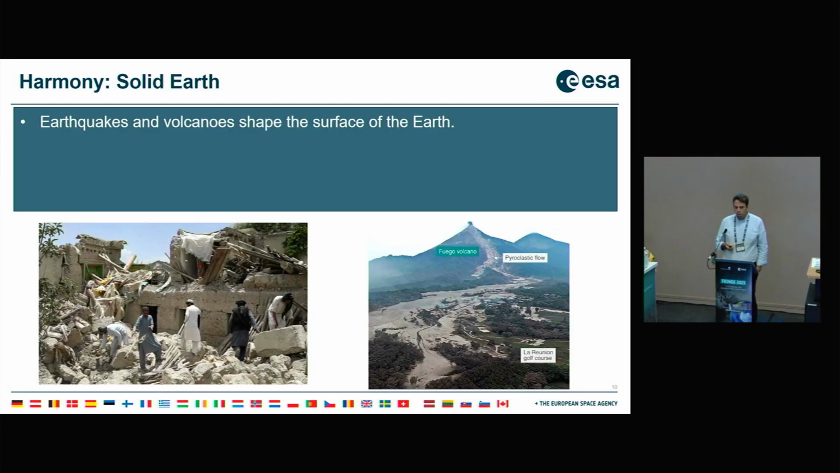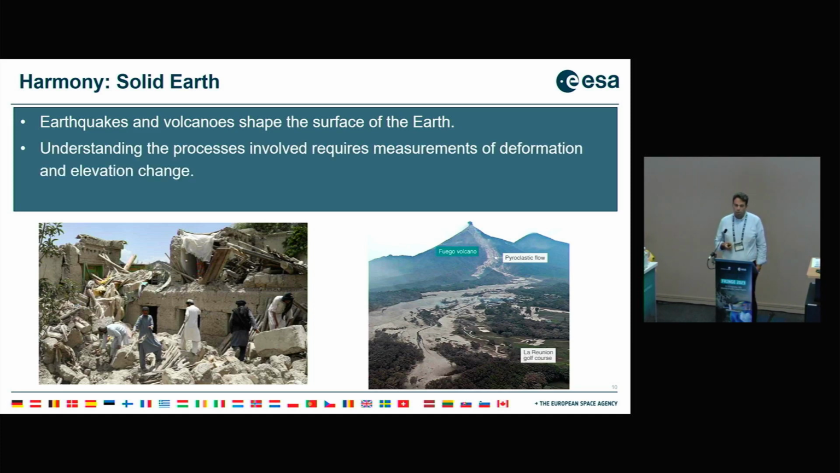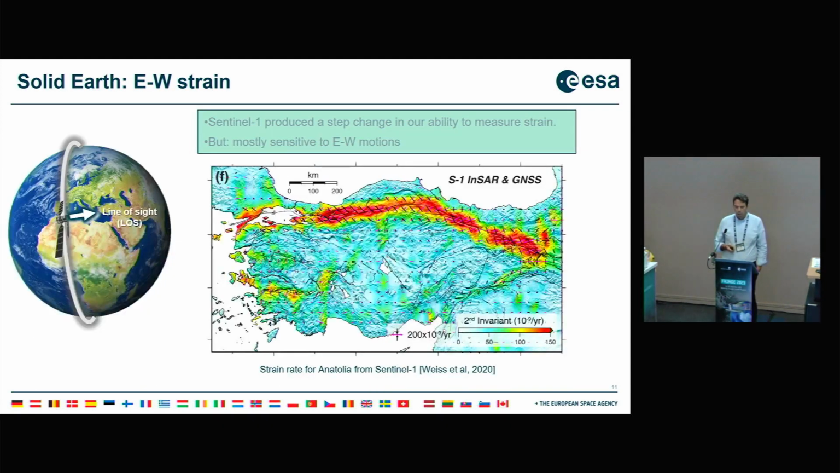Then going to solid Earth, earthquakes and volcanoes shake the surface of the Earth. Understanding the processes involved requires measurement of deformation and elevation change. This is probably the community that knows about this better than anyone else. It's important to define global seismic hazard and forecast volcanic activity. Because Harmony will be able to give this 3D deformation, it will give not only the north-south but also the up-down displacement. So we'll be able to provide all the different motions in the different directions.